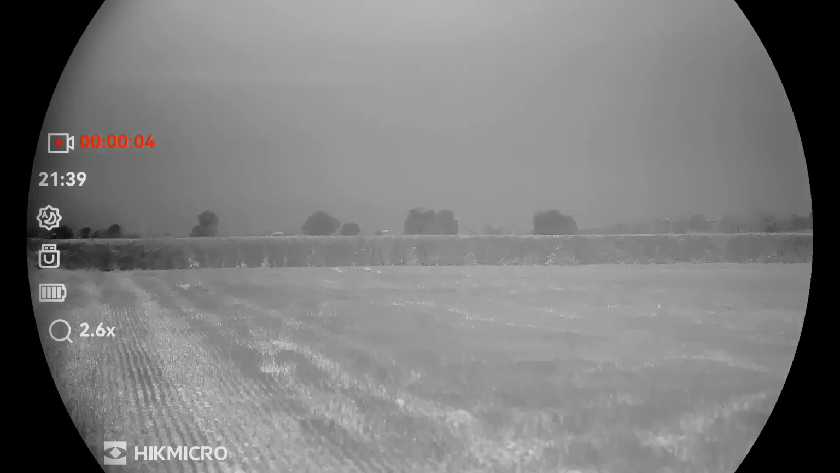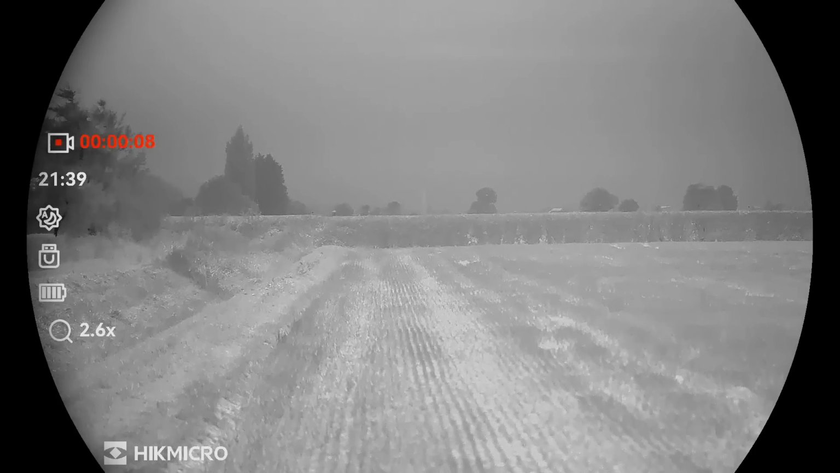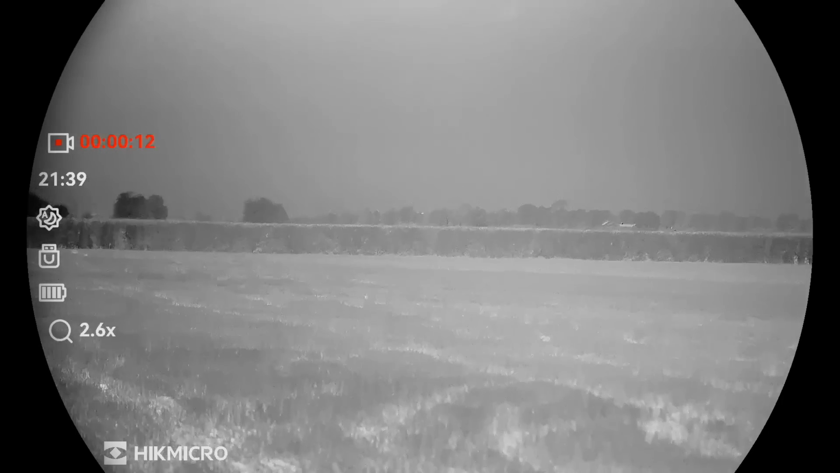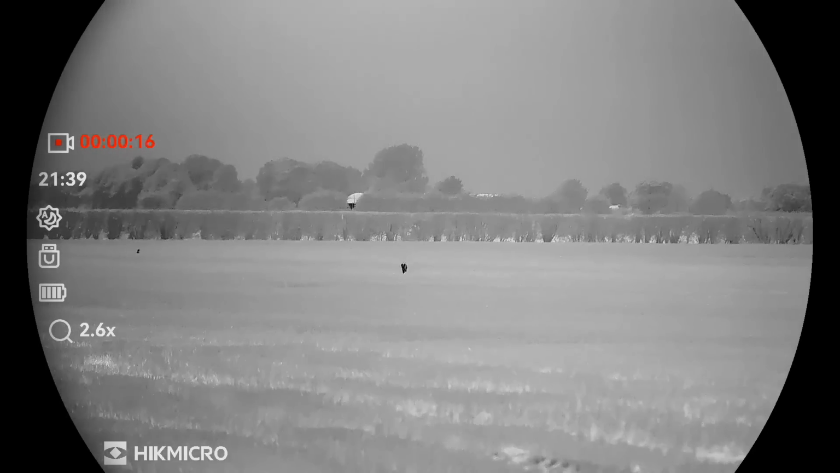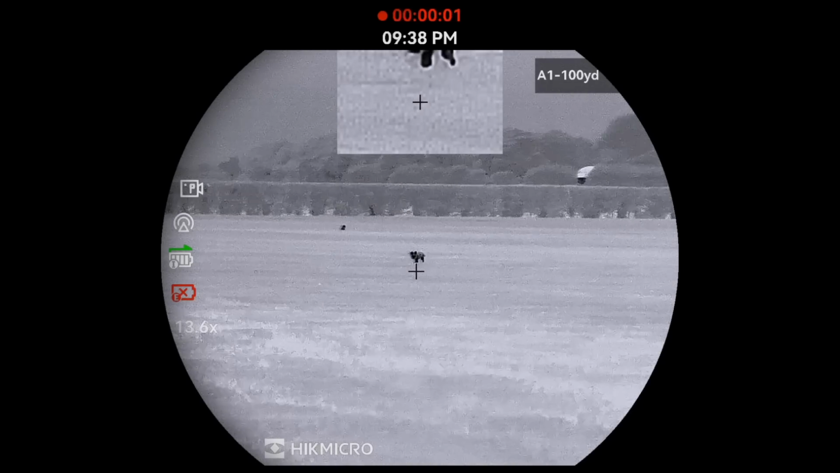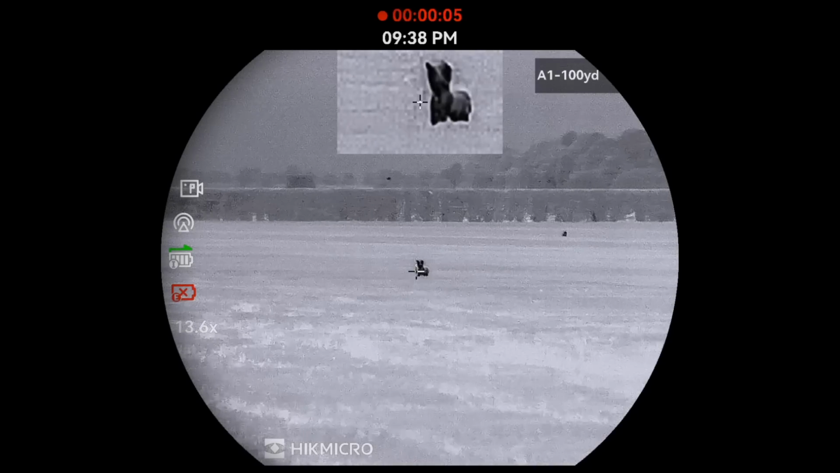So we position ourselves in the next field over, and with it being stubble, I play the rodent distress on the HIKMICRO caller. That's a muntjac in the dike to my left, and all of a sudden this fox must have been laid in a tractor wheeling as it stands up and makes a beeline for the call. It's straight over to the scope for fox number 2.